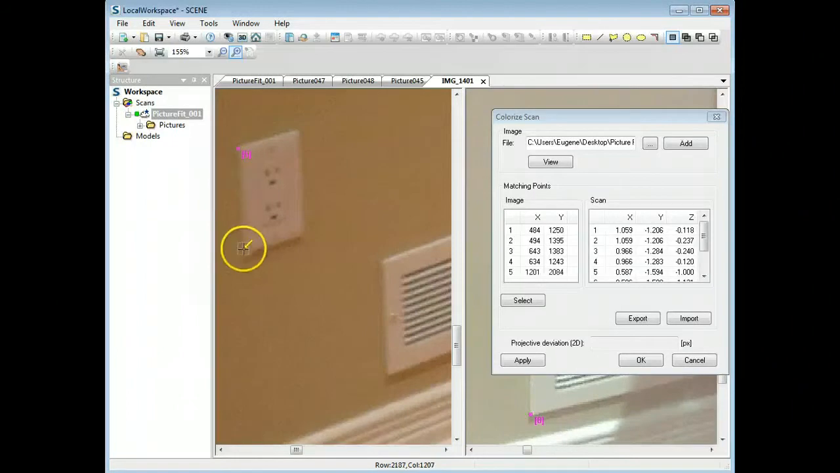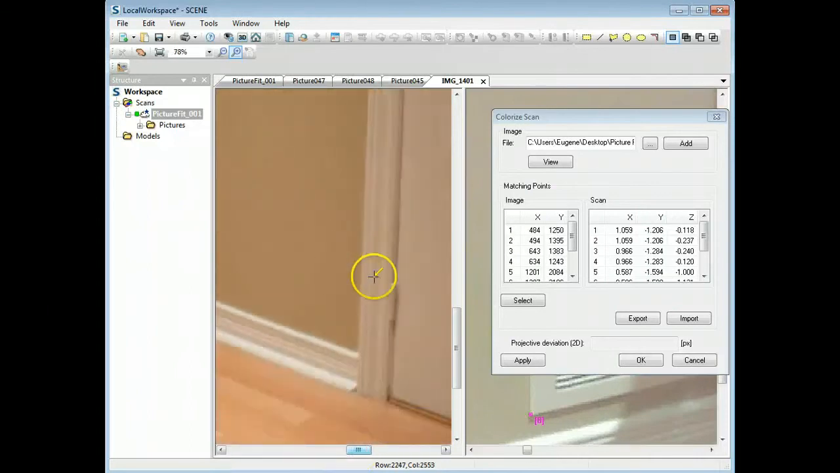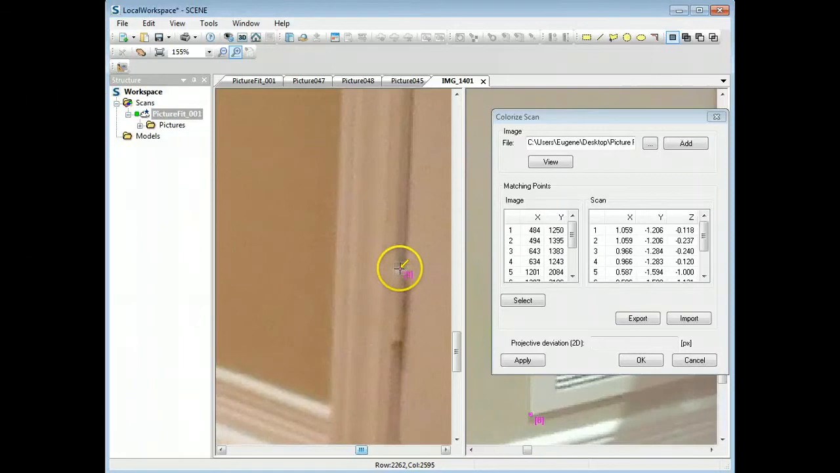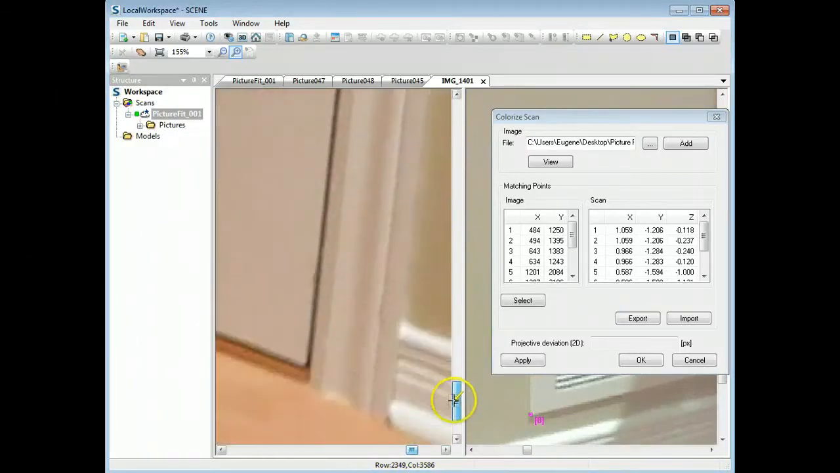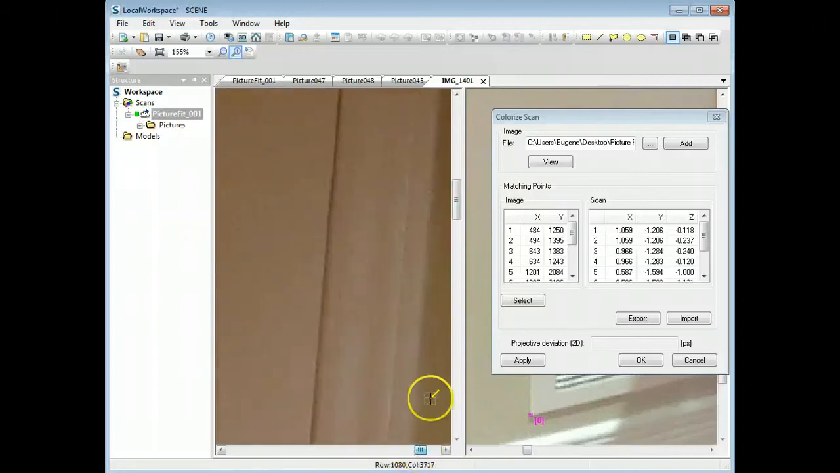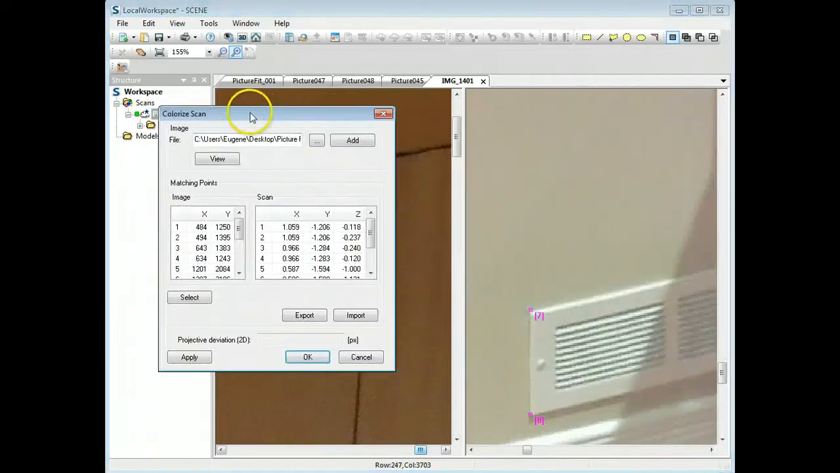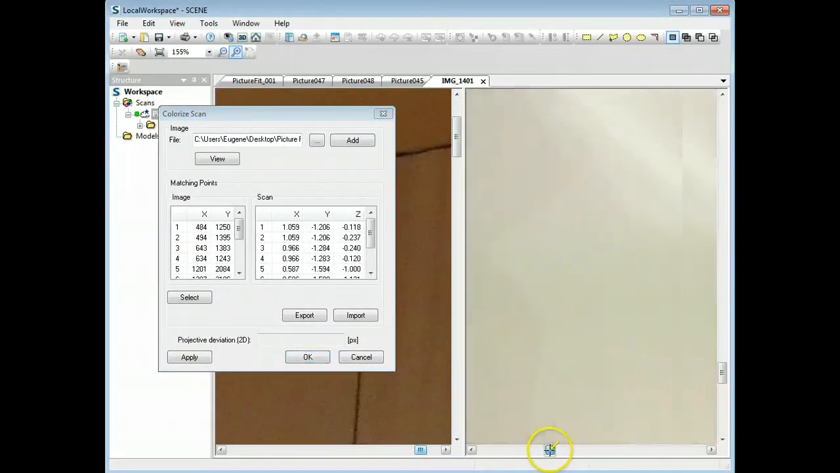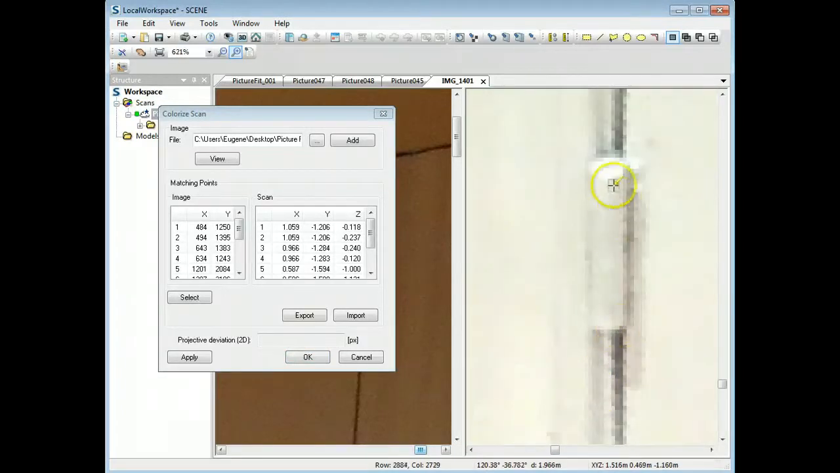So I chose this one, this one, this one, and this one, and I'm going to go across and also do this part of the hinge. I'm going to do the bottom part of the door, this corner right here, and also do the top of the door. Okay, I'll move this over a little bit. Top of the door, and I'm going to do the same over here. So I'm going to do the hinge, yep, the bottom and top of the hinge.